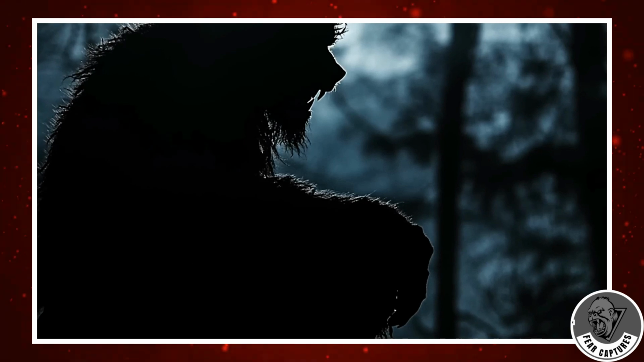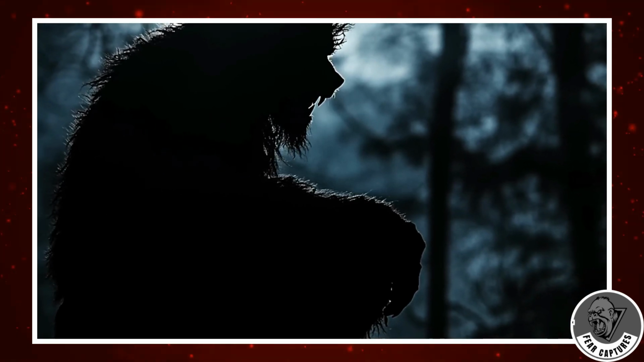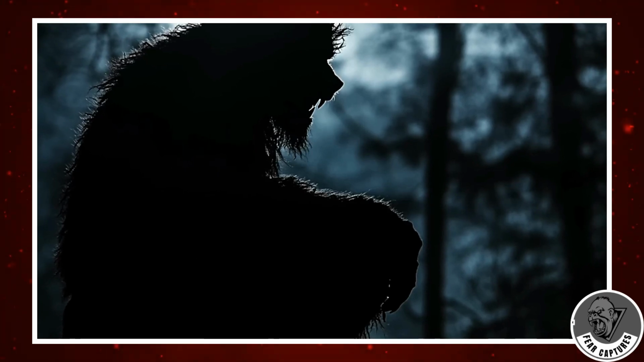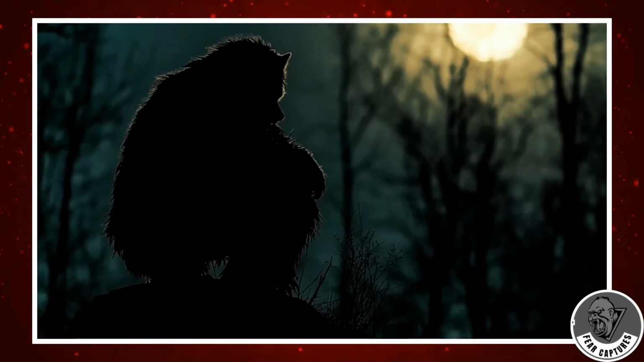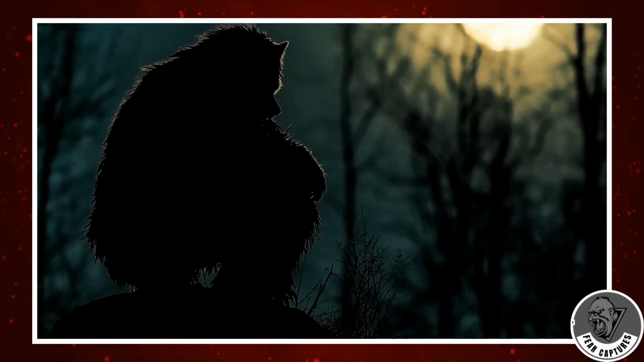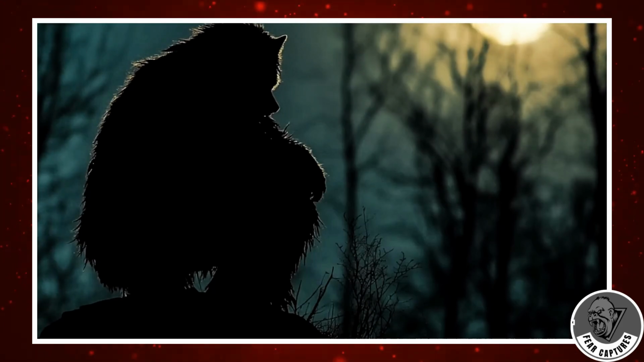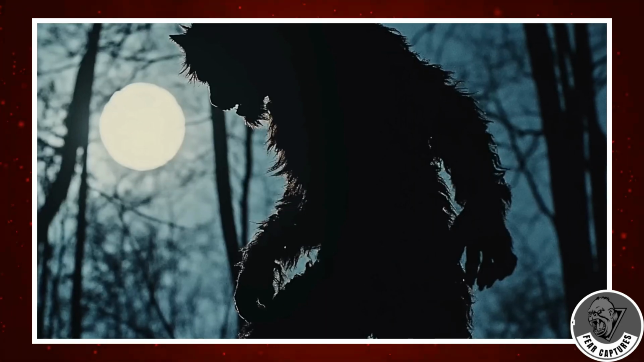At first, it looked like a large dog hunched over the water. It had dark fur or maybe hair. It was hard to tell in the moonlight. But something was off. The way it moved. The way it was built. Its limbs were wrong. The shoulders were broad and the back legs far too long for any dog. Then it stood up. Unfolding itself, unnaturally fluid, it rose onto two legs like a man.